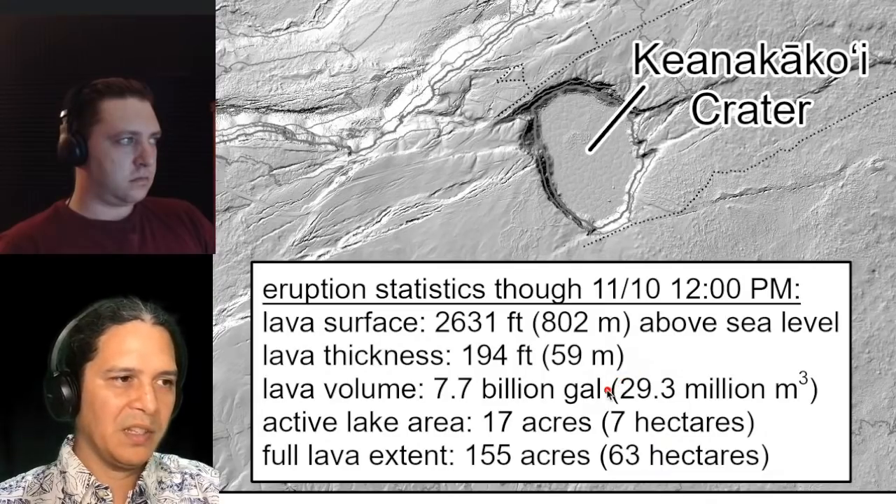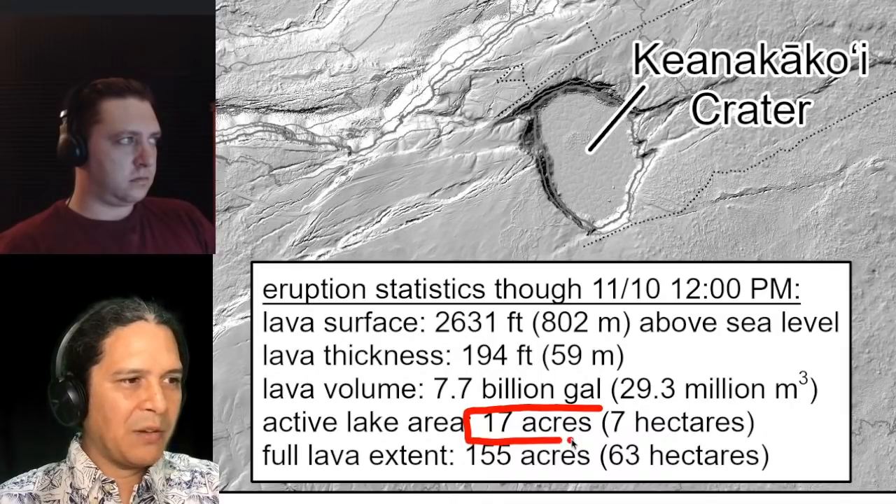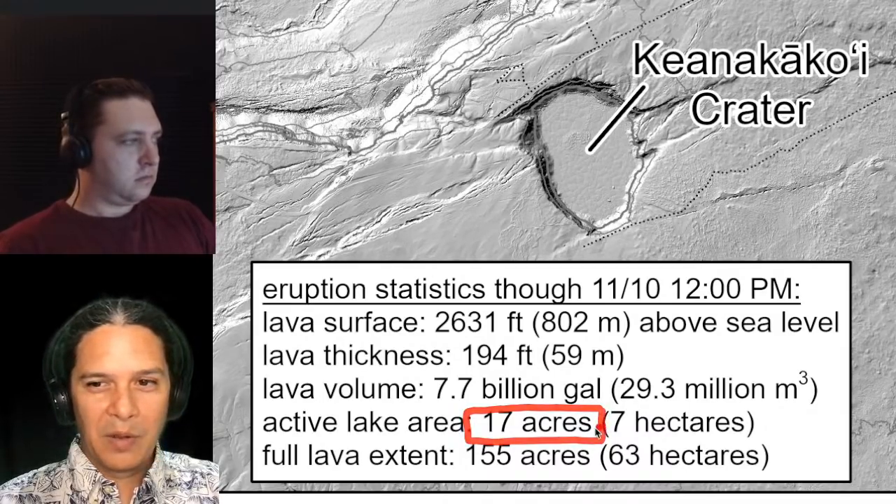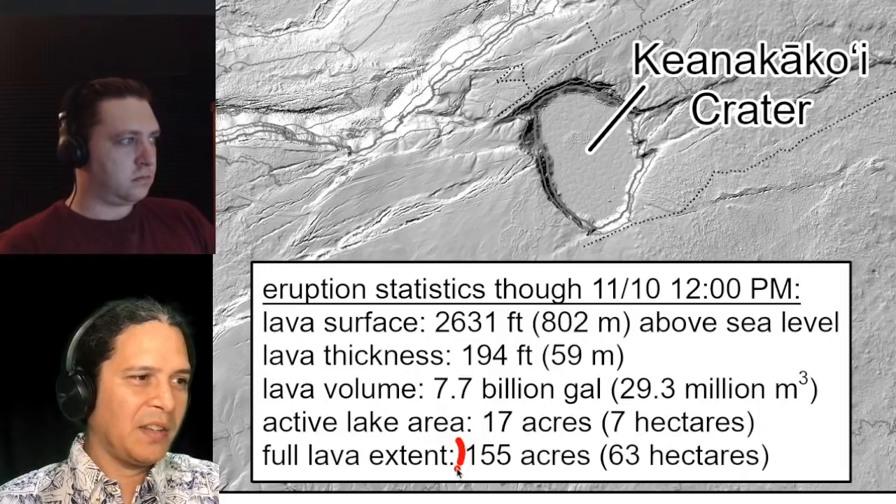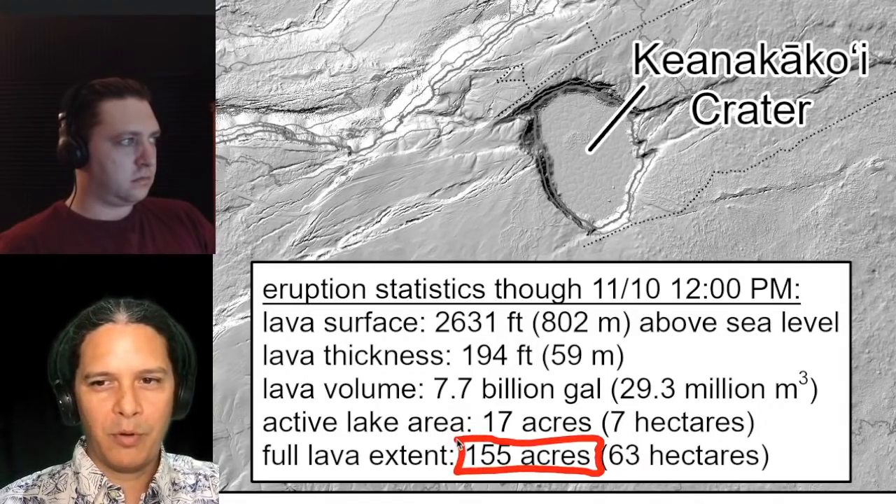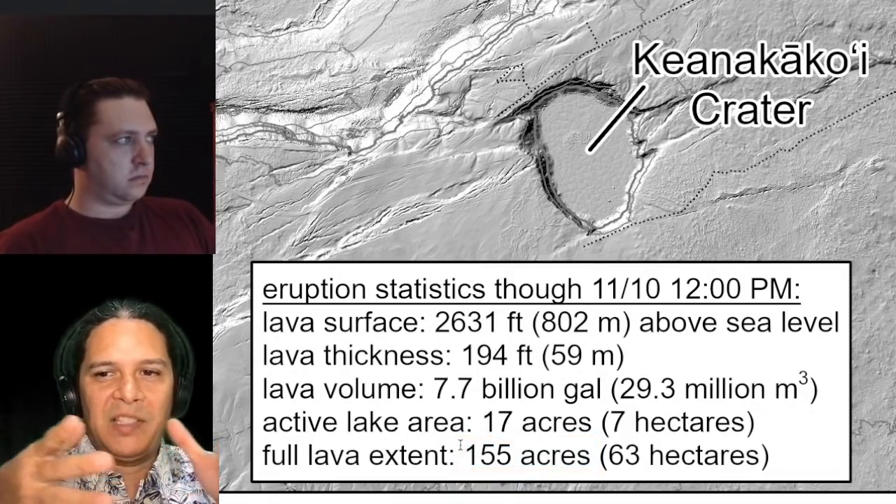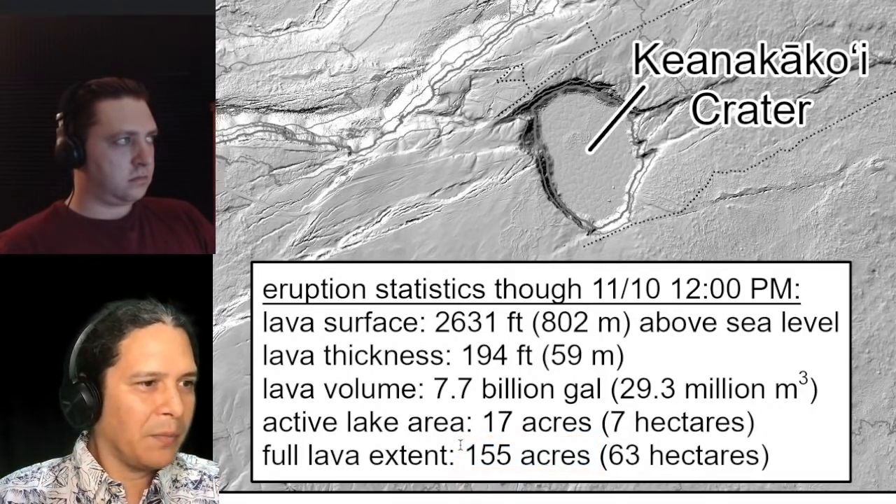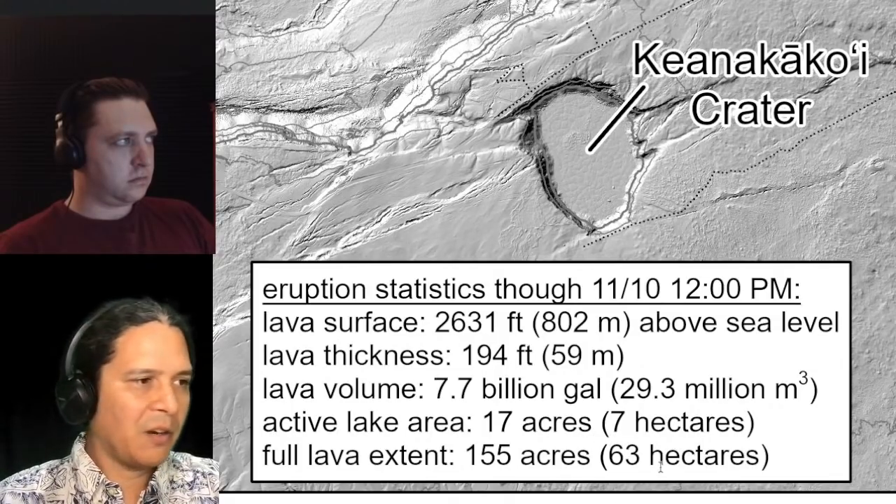So one of the data sets we're going to use here. Active lake area is down to 17 acres. It was up, I want to say, around 31 last week. And a full extent is 155 acres. And we may be gaining 1 or 2 acres per week kind of thing as the whole surface rises and spreads out into that flared out crater. So there are the volumes in hectares as well.